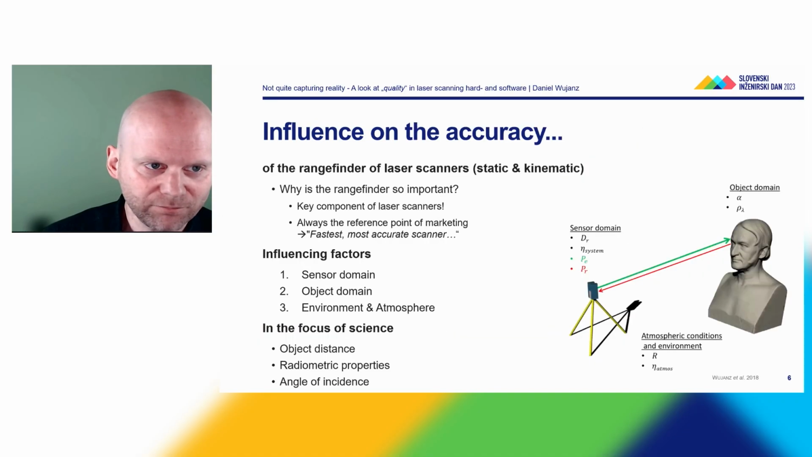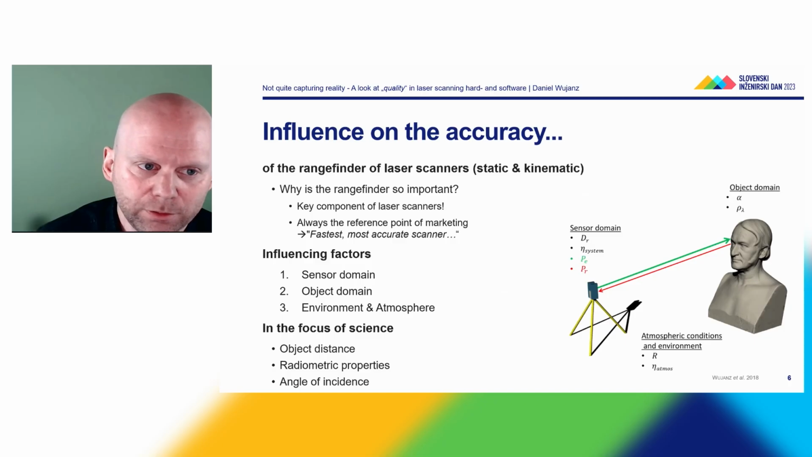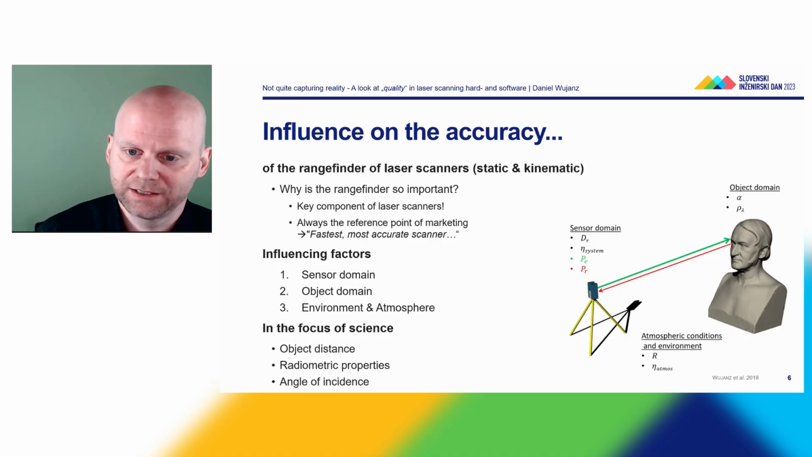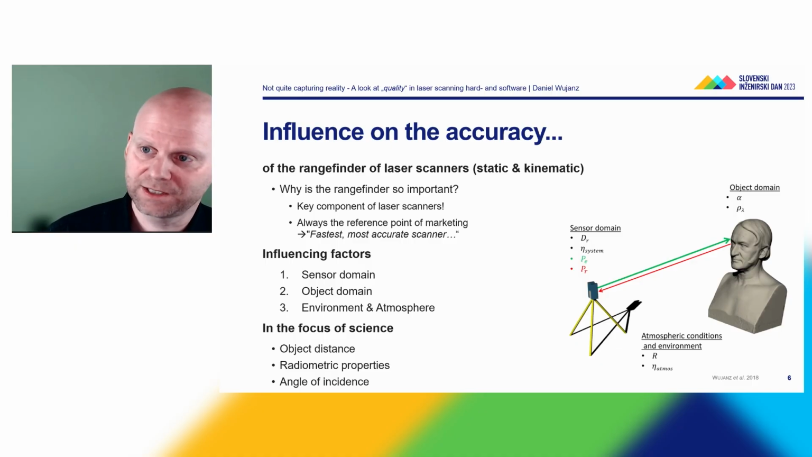So the first thing that people typically look at is the rangefinder. Why is the rangefinder so important? The rangefinder is the key component of laser scanners. It is a reflectorless rangefinder, which allows the laser scanner to capture unsignalized points in an object space. And it has always been the reference point of marketing: our laser scanner is the fastest, it has got the most accurate rangefinder.